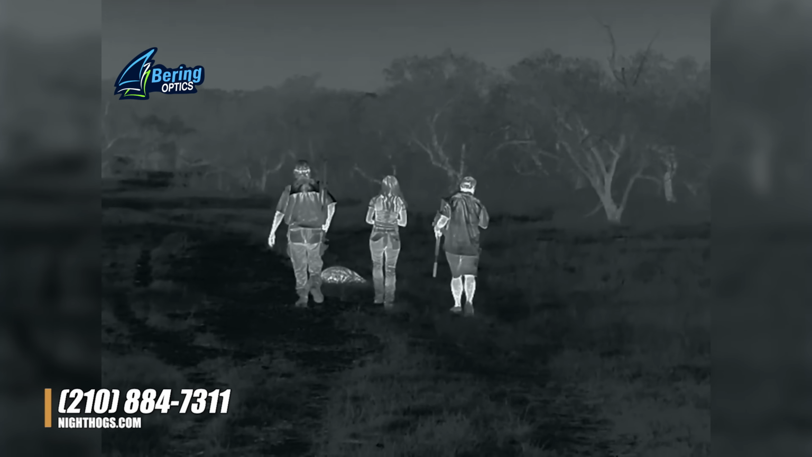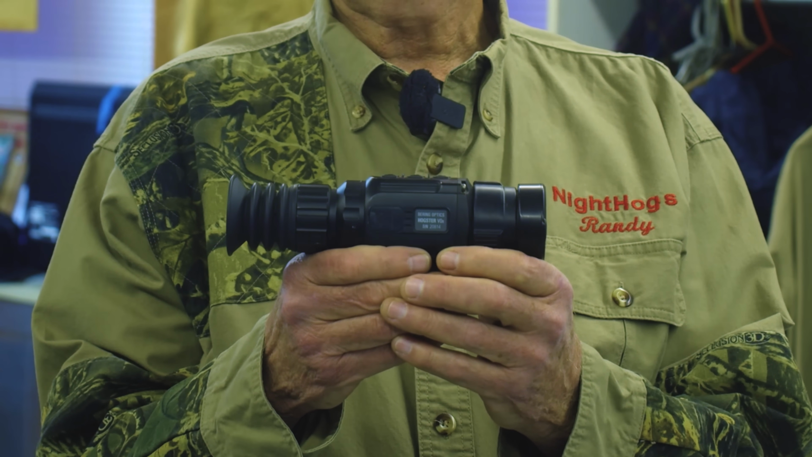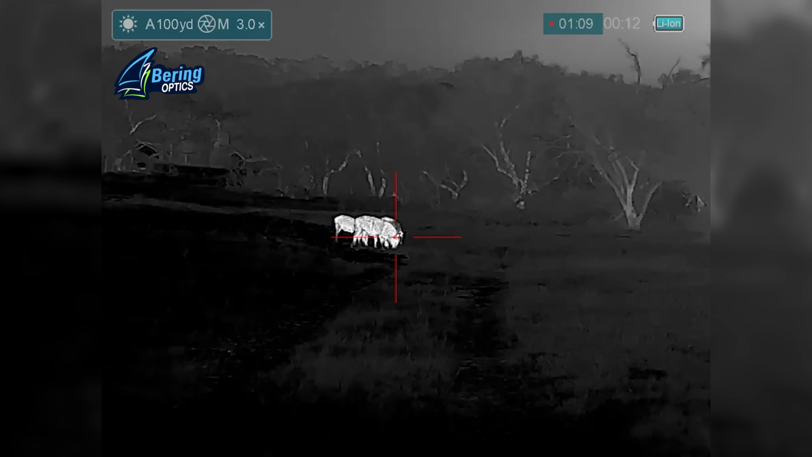Awesome. Yeah. And the key to what they do is night vision and thermal. And Randy actually uses Bering Optics as well. You know, that's exclusively what we use. And it is an absolutely phenomenal product. It makes you the ultimate predator. What do you think about that thermal? Oh, it's awesome. It's awesome watching it drop in the scope.